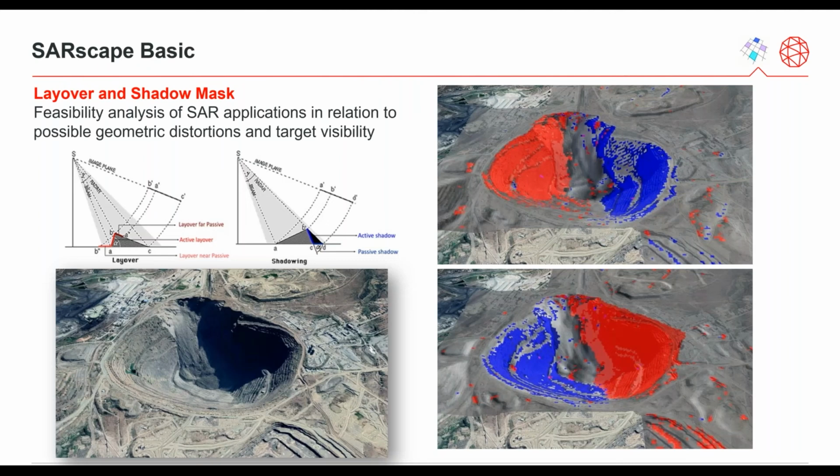The new basic layover and shadow mask tool provides visibility analysis for SAR applications to consider possible geometric distortions and target visibility issues in advance.